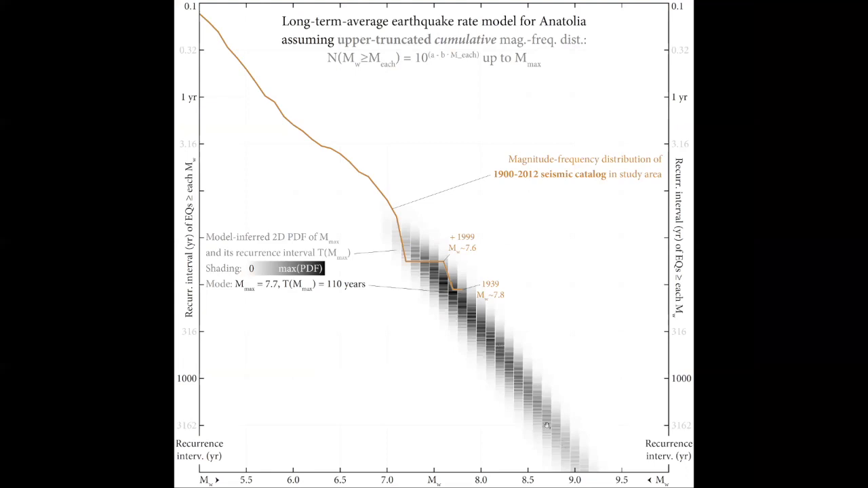So this is the two-dimensional PDF of the maximum earthquake magnitude and recurrence interval in Anatolia over the long-term average, as estimated with this method. The color of the PDF, the darkness, gives the probability as shown by this color scale here. You can see that it peaks in the high 7s to low 8s range with a mode at about 7.7 once every century or so. And that's consistent with the Erzincan earthquake, which was about a 7.8.